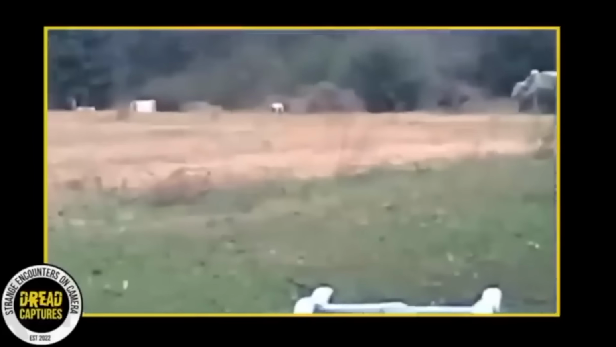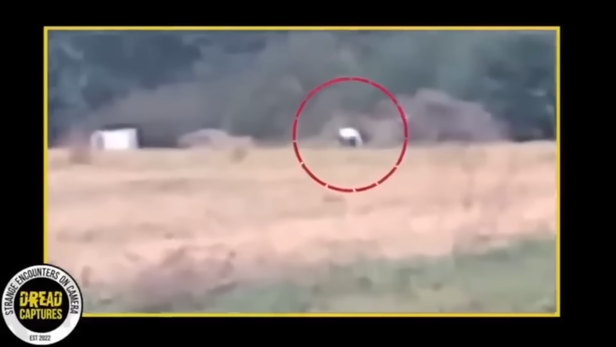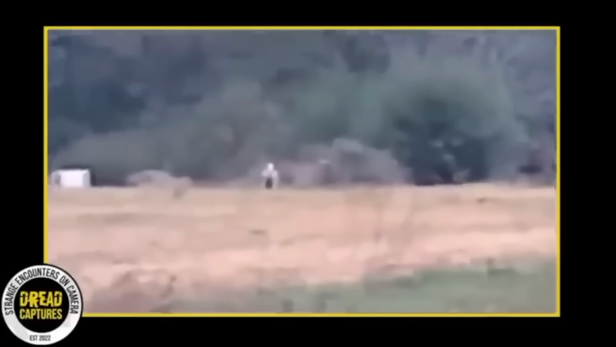In this next clip, these 2 young boys saw this really weird creature roaming a field outside their house, dressed in all white and crouched down like it was some kind of wild animal. At first, they weren't sure if it was even real, but one of them thought he'd get a bit closer to check it out. And that's when the thing started screaming in this bizarre voice and suddenly stood up and charged straight at them.